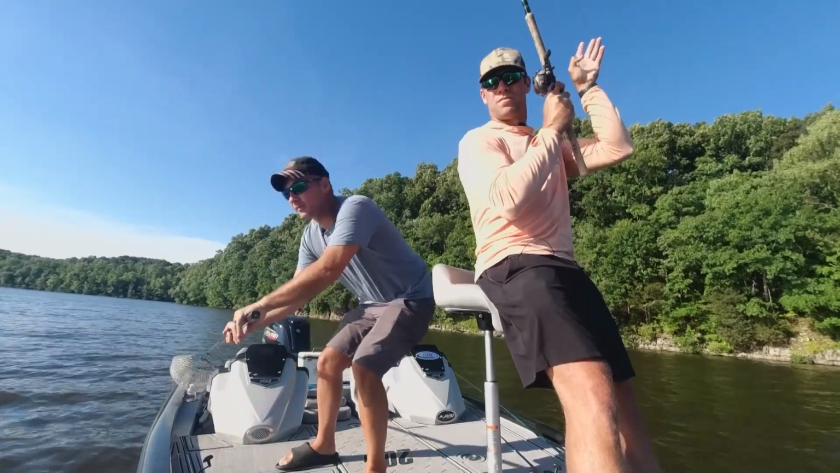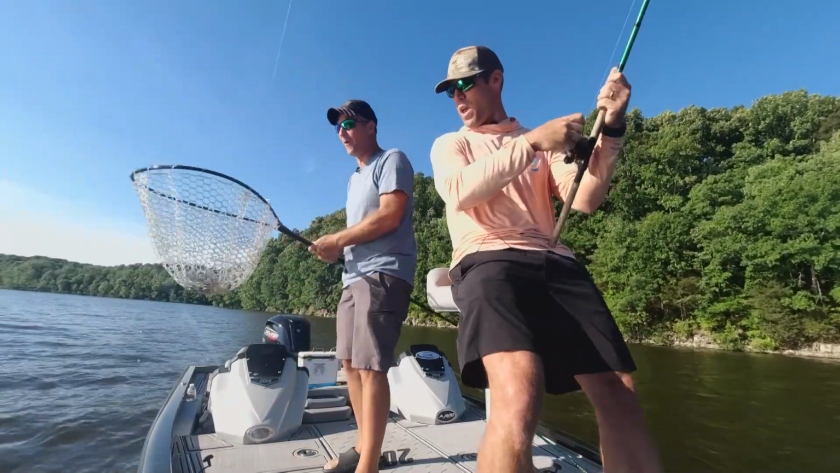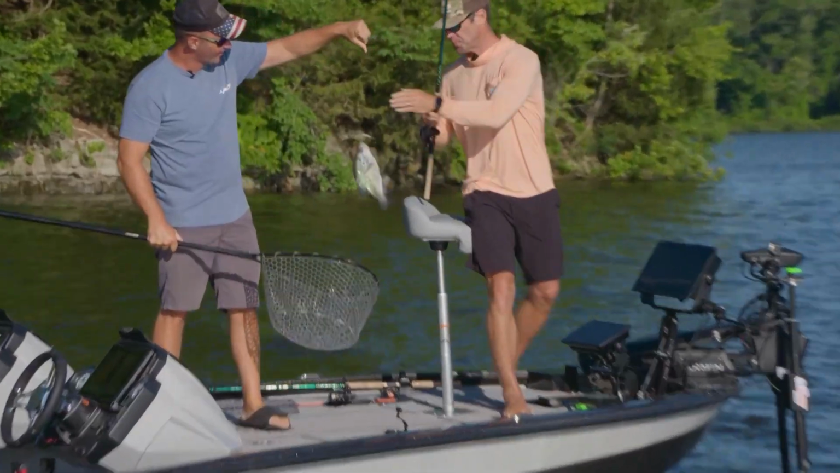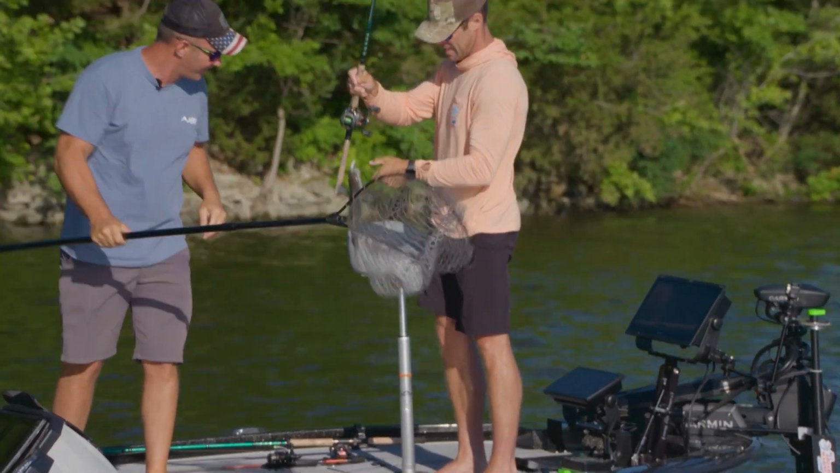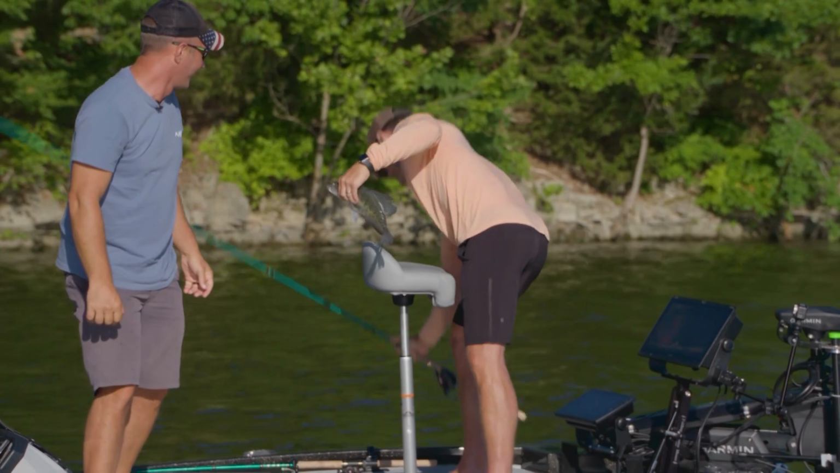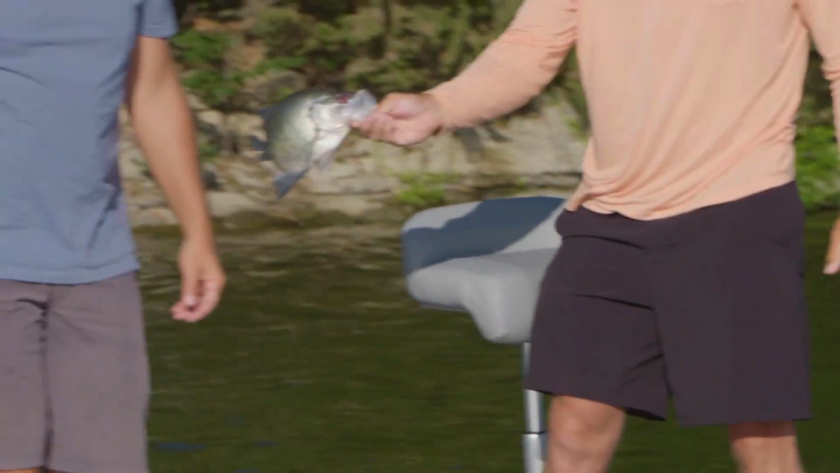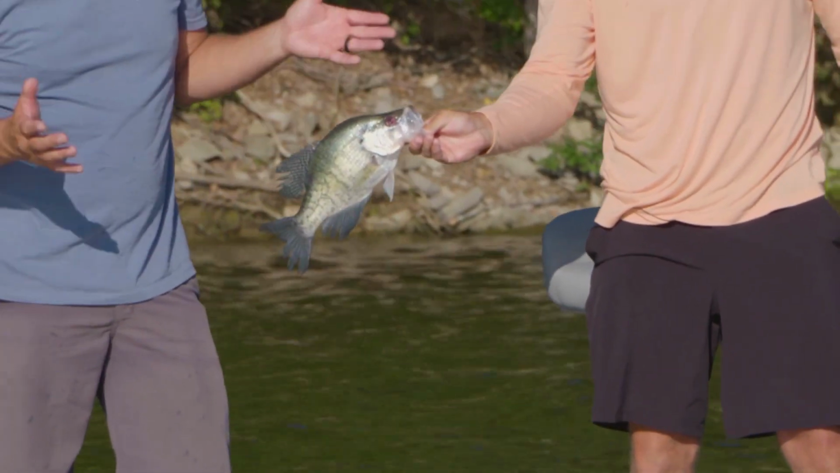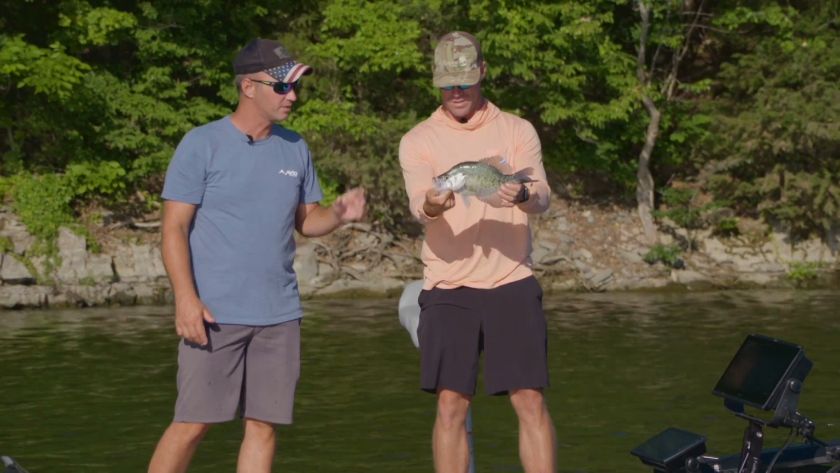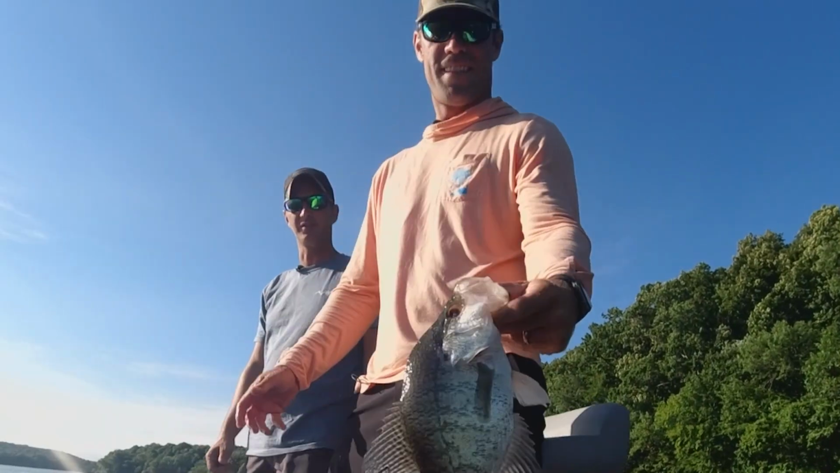Nice one. What'd you just do? That's right. That's what I'm talking about. Nice one. What you got over there, Mr. Brett? I got a good one. This sucker's been caught before. I saw his eye look funny there. Yeah. This is why catch and release actually does work. Yeah, that's catch and release. Somebody's already caught this fish once. That's right. It's a good crappie. Very nice crappie. Yeah, make sure you get the eye in there.